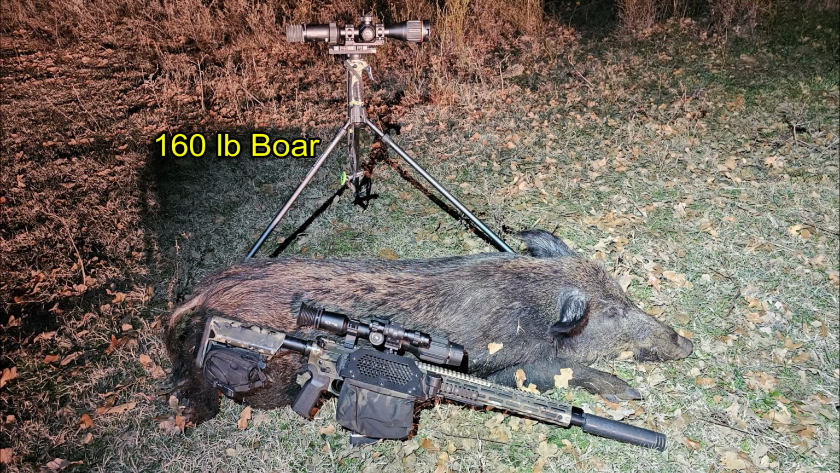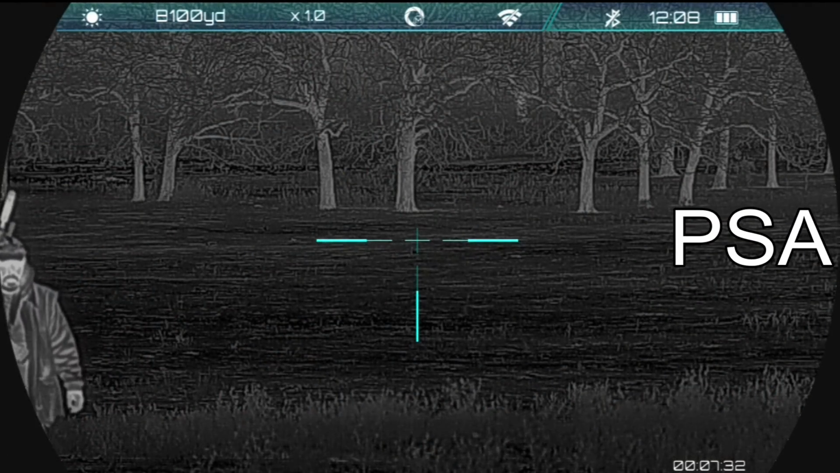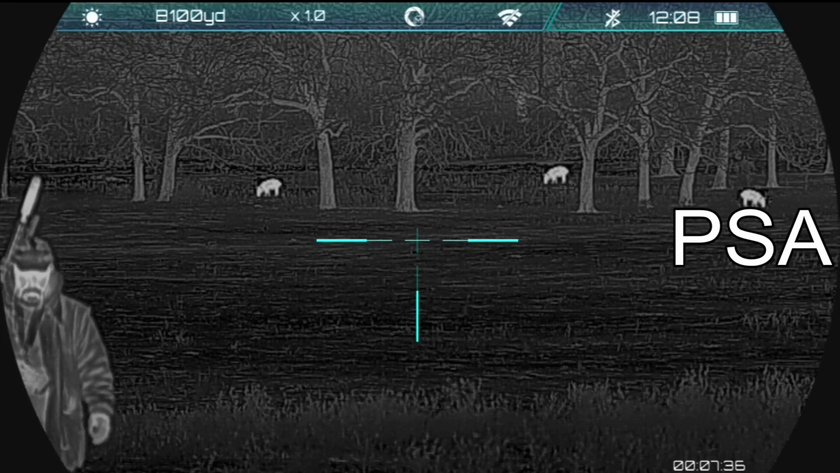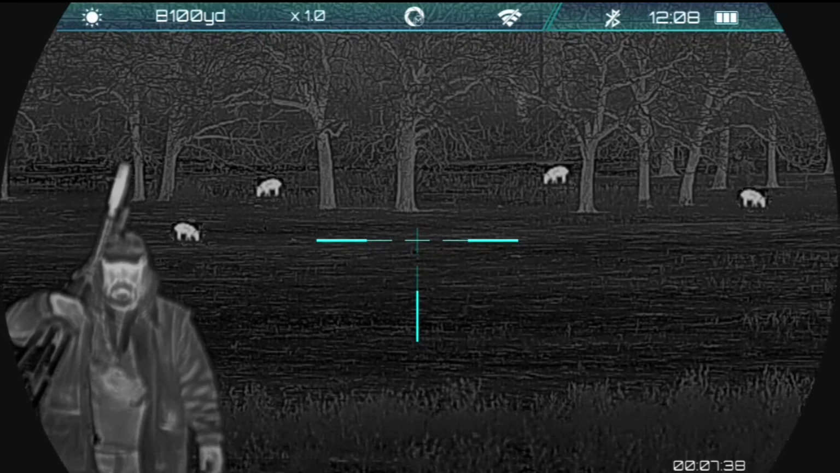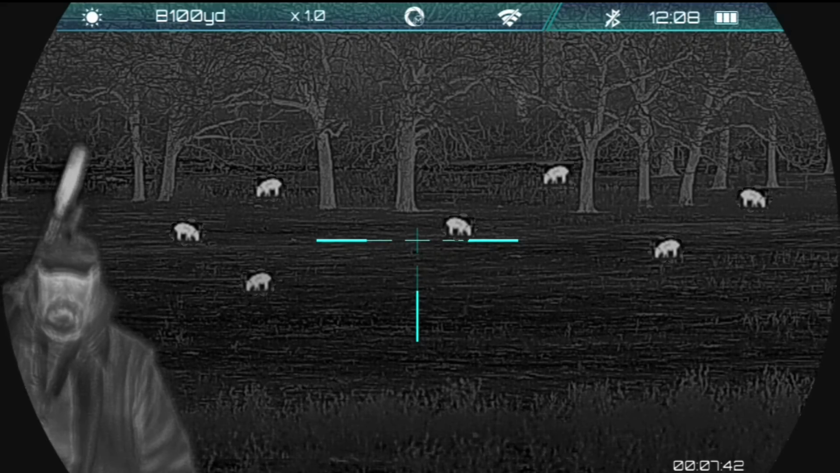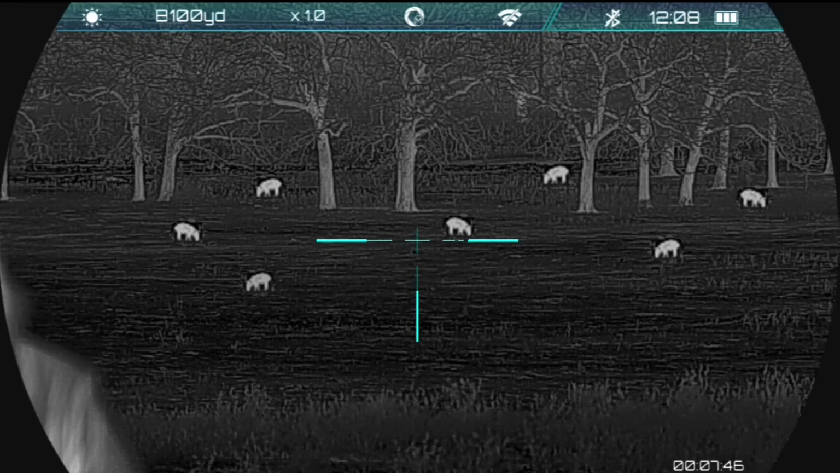And he came in at 160 pounds, and he was the last hog of this series of hunts, but I'd like to make a little public service announcement. When y'all finish hunting in your fields, before you leave the property, and as you're walking out, stop every so often, turn around and see if any hogs have come in behind you. We've had this happen several times, and it's best to turn around and go after the hogs before you've gotten through the gate or through the fence.